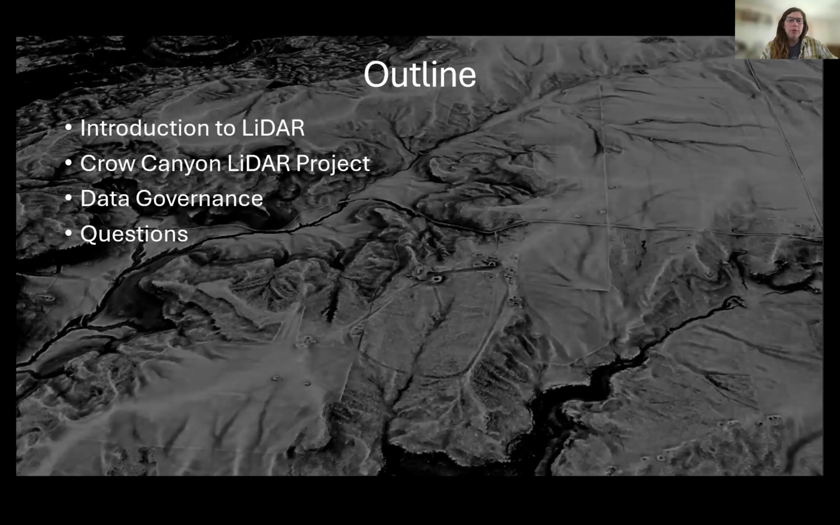Then I'm going to walk through some of the work I'm doing here at Crow Canyon for our LiDAR project. And I'm going to end by talking a little bit about the concept of data governance, which is a very important aspect of working with any sort of Indigenous data, but particularly in this context, working with spatial data on ancestral landscapes.